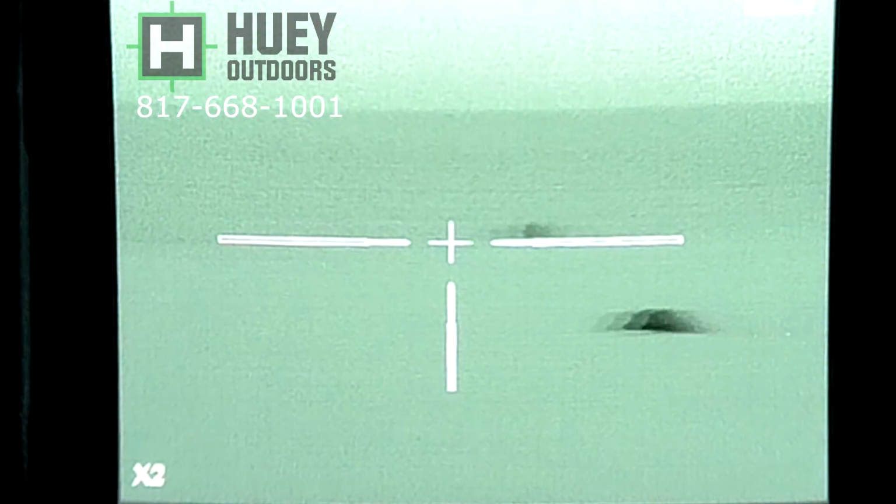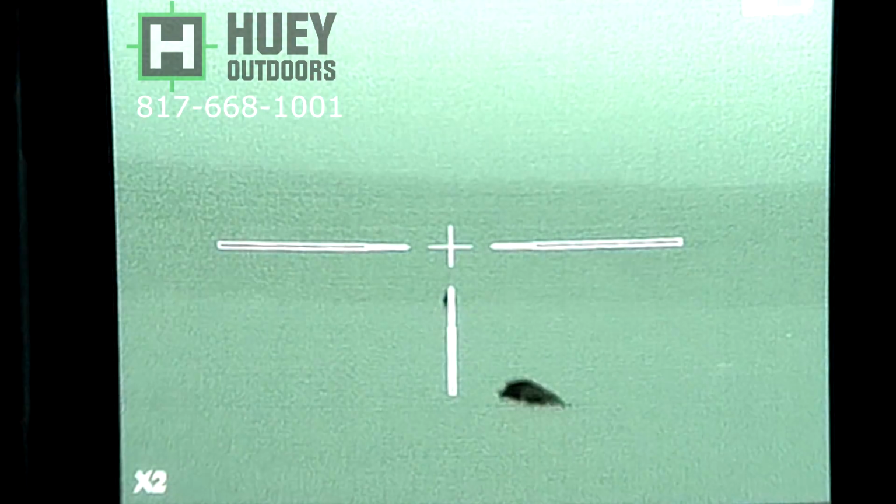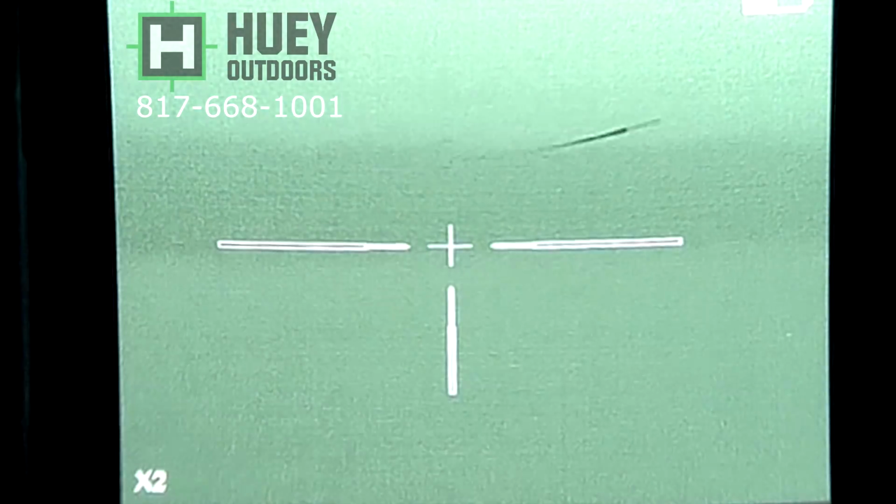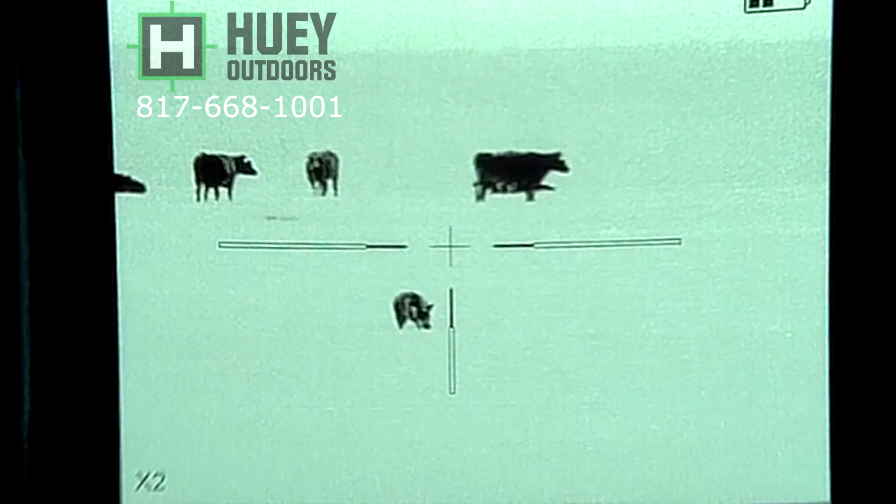After I drove over the hill, like I said, I found 8 of them dead, which was more than what I thought I was going to get. Cows always messing something up. It's just amazing because you can engage from, like I said, up close to several hundred yards, no issues.